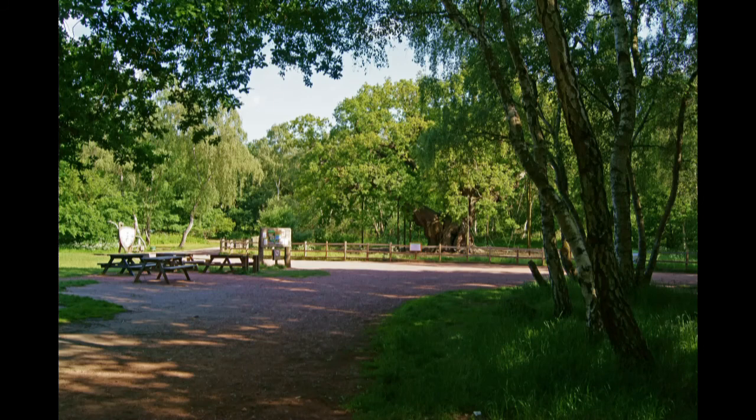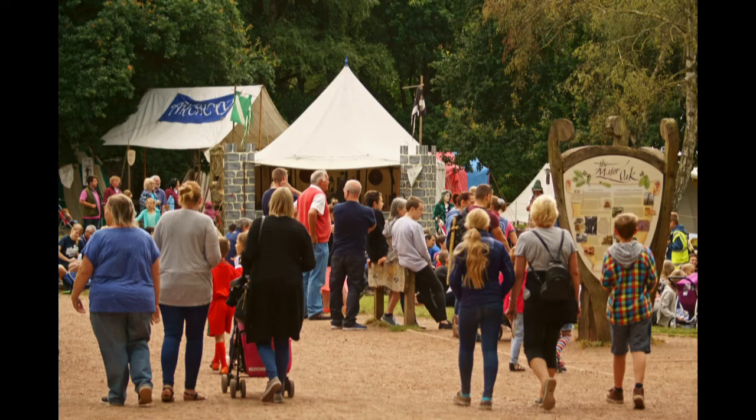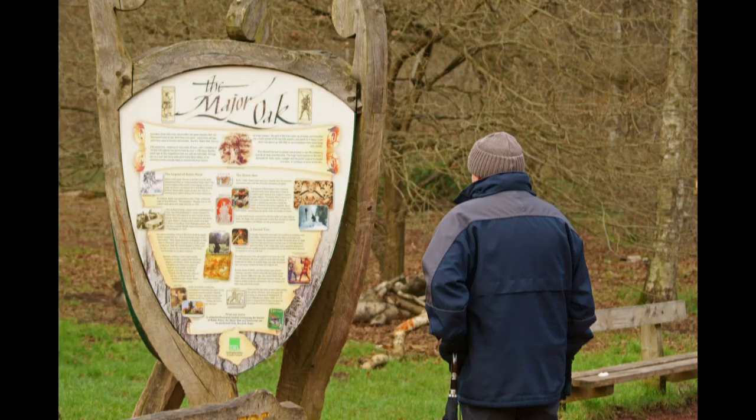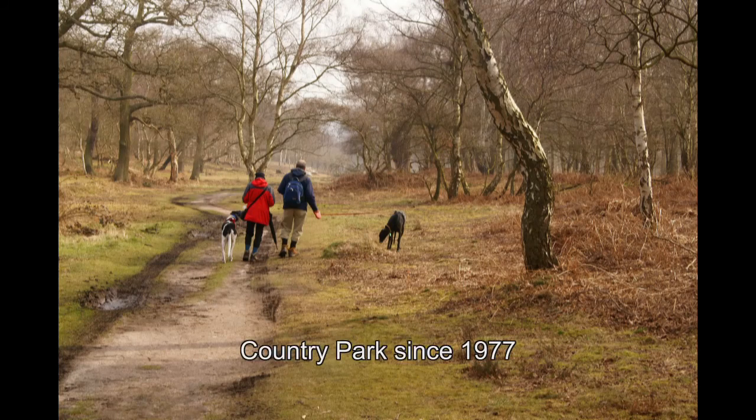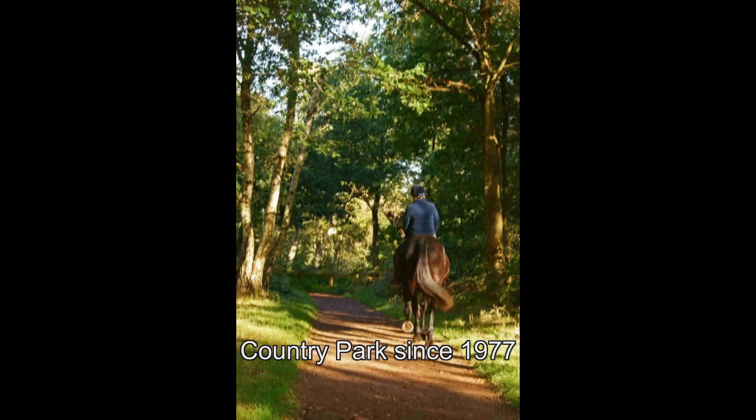Sherwood Forest is known for its ancient oaks and its history. Robin Hood. People come from around the world to see where Robin Hood used to live and to learn more about England's most famous forest. Sherwood Forest also provides a natural environment for people from surrounding communities to enjoy.